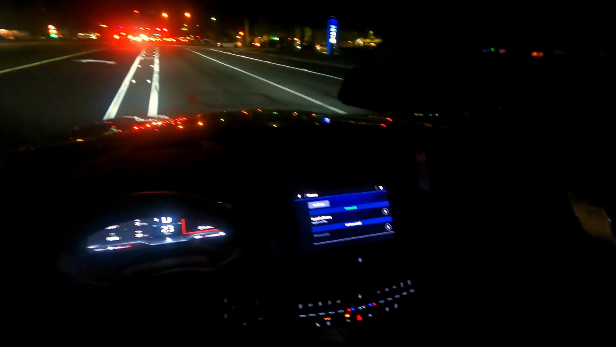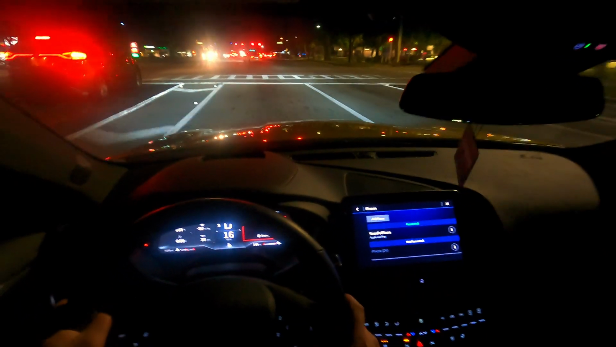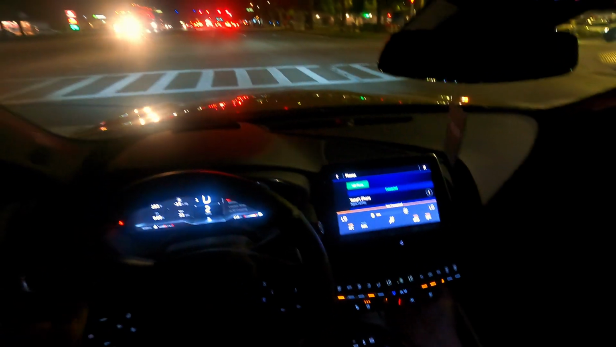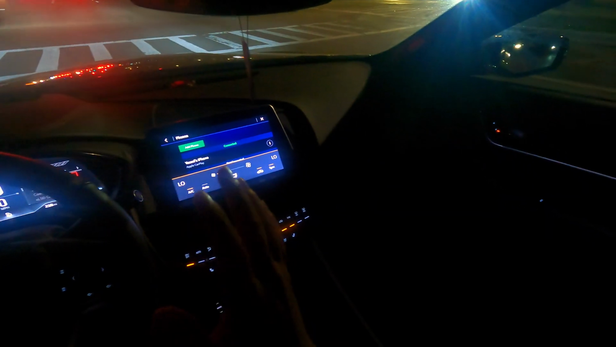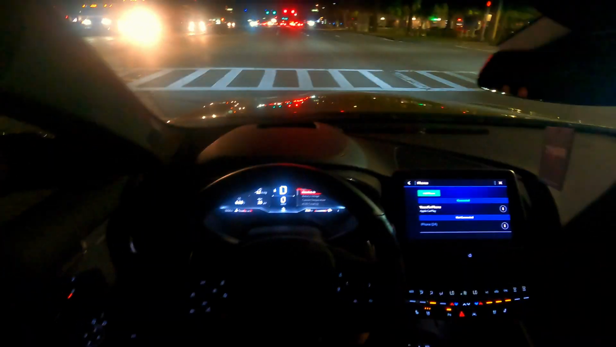Oh, going the wrong way. Oh crap. Okay, the car did absolutely amazing. I was literally blowing by traffic, I'll tell you that. The car did great. I had to detail the heck out of it though, because I had my dogs in here and my kid in the back, and it was just a hot mess. Next time we're taking the mom car.